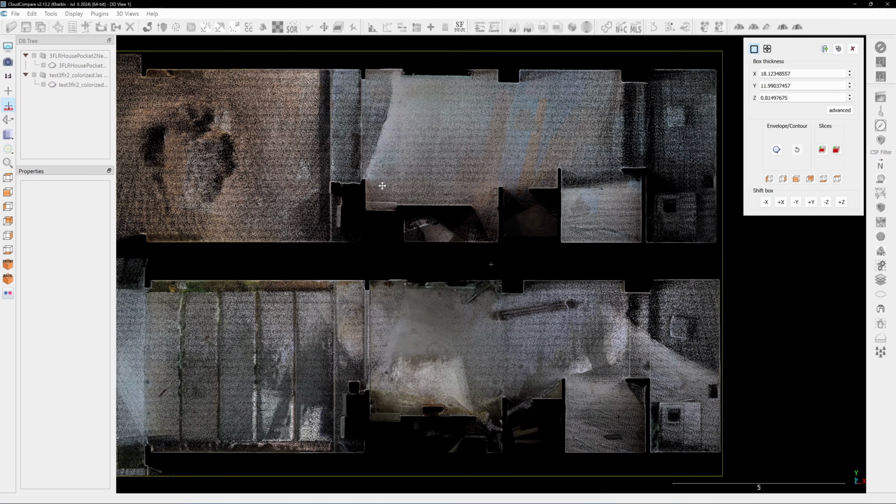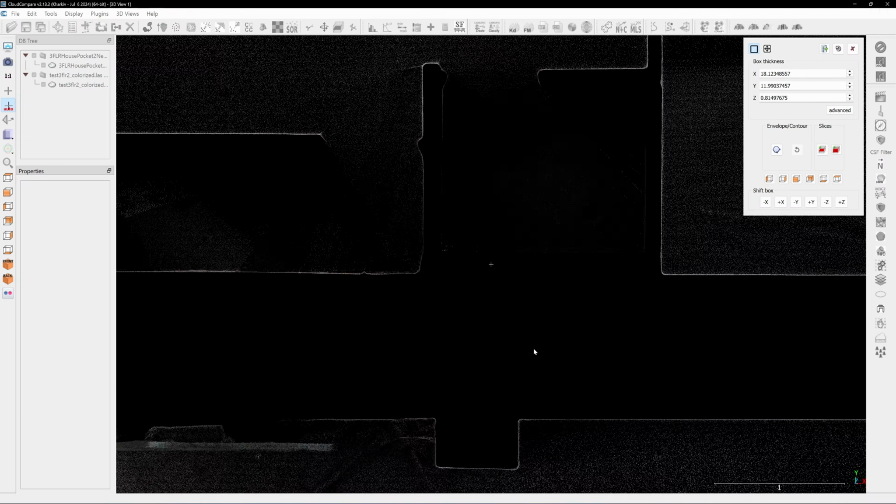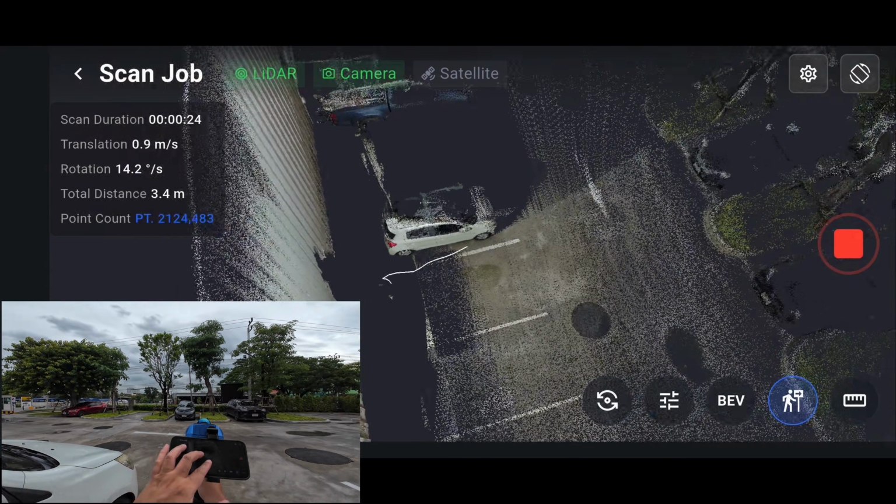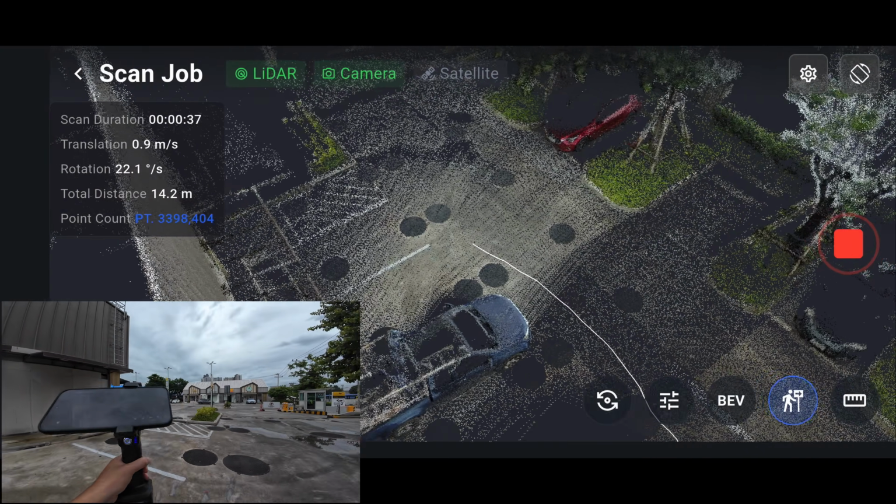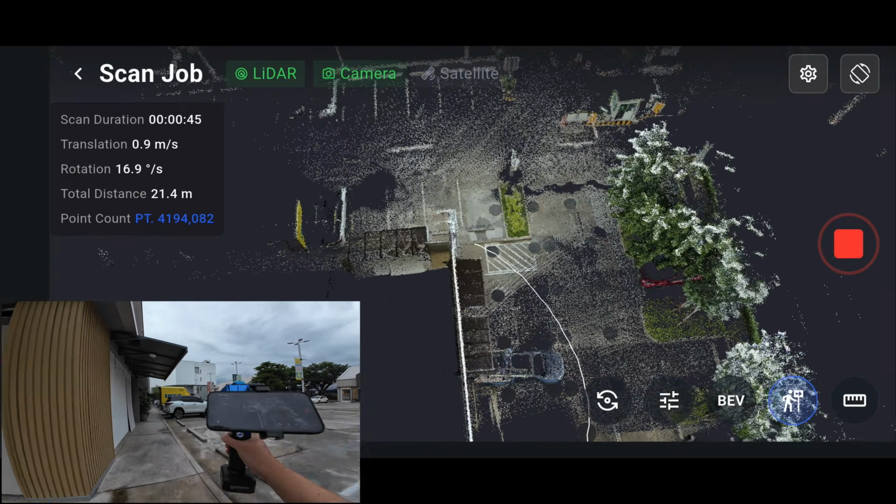Down to the ground floor, both scans give similar results. They produce clean, thin walls with sharp corners, well suited for building modeling. Let's try scanning something larger, a 10,000 square meter shopping mall. It's filled with colorful signage, which makes it a great test for checking scan quality.